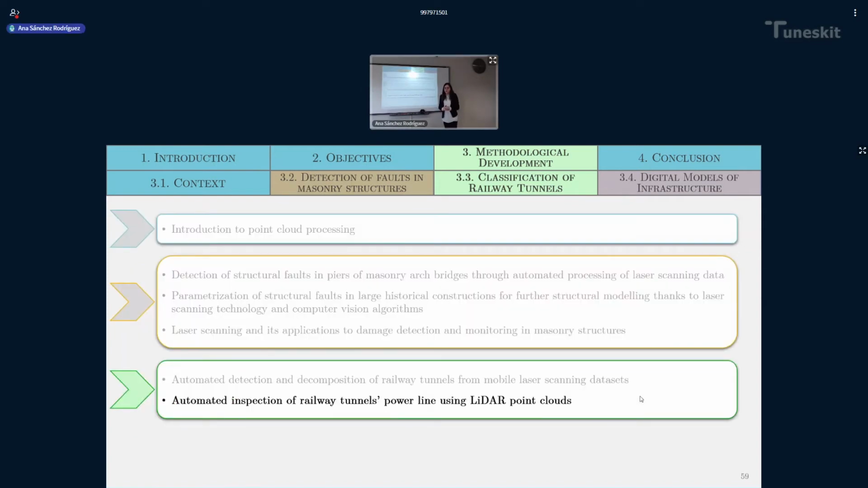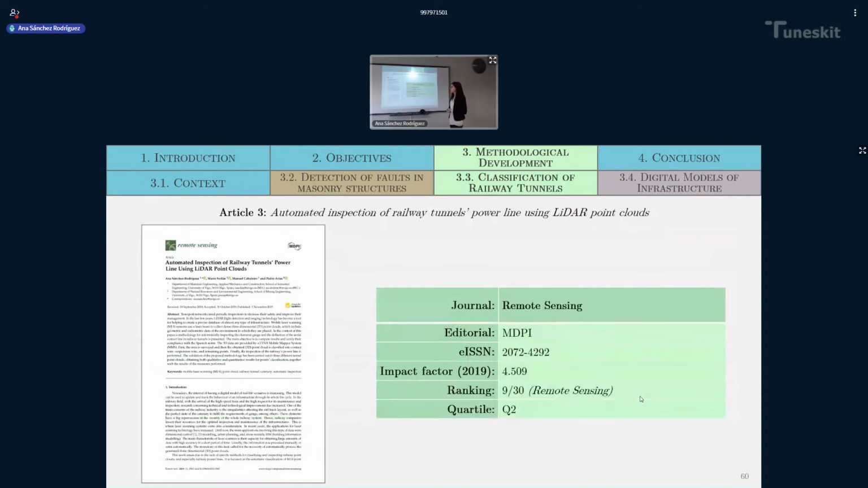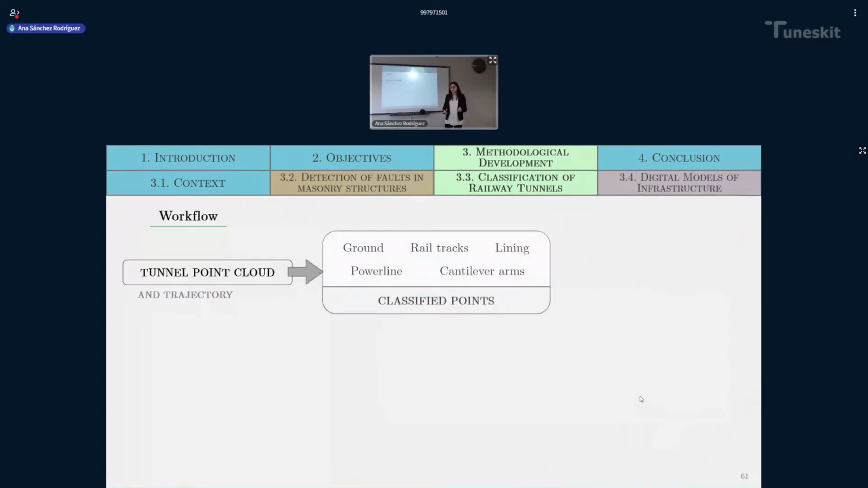And now let me go directly to the next publication. It is also a journal paper. This was in charge of inspecting the railway tunnel, sorry, the railway tunnel power line. It was published in the journal Remote Sensing in the year 2019. And I wanted to come directly to this publication since it is based on the previous one, working with the results obtained from the previous methodology.